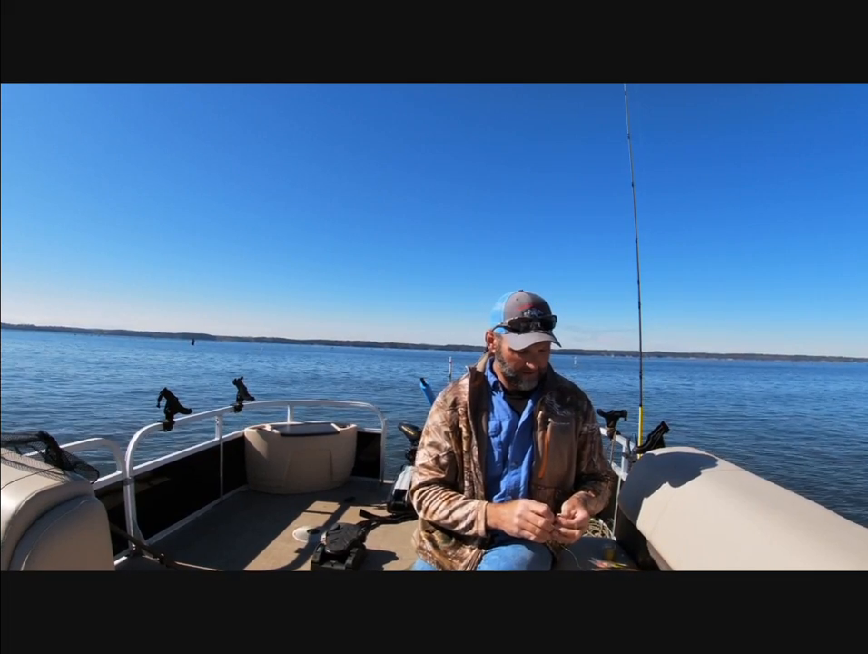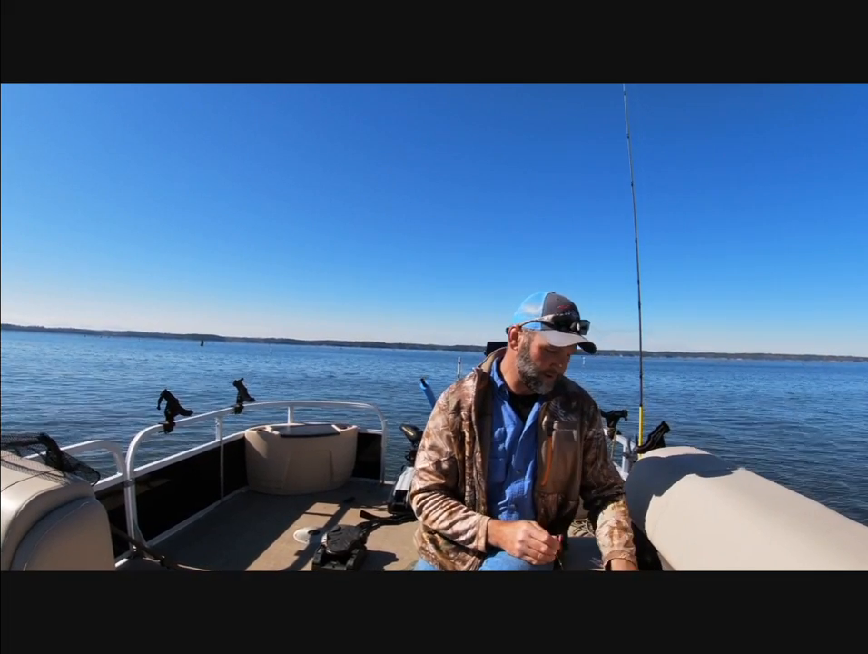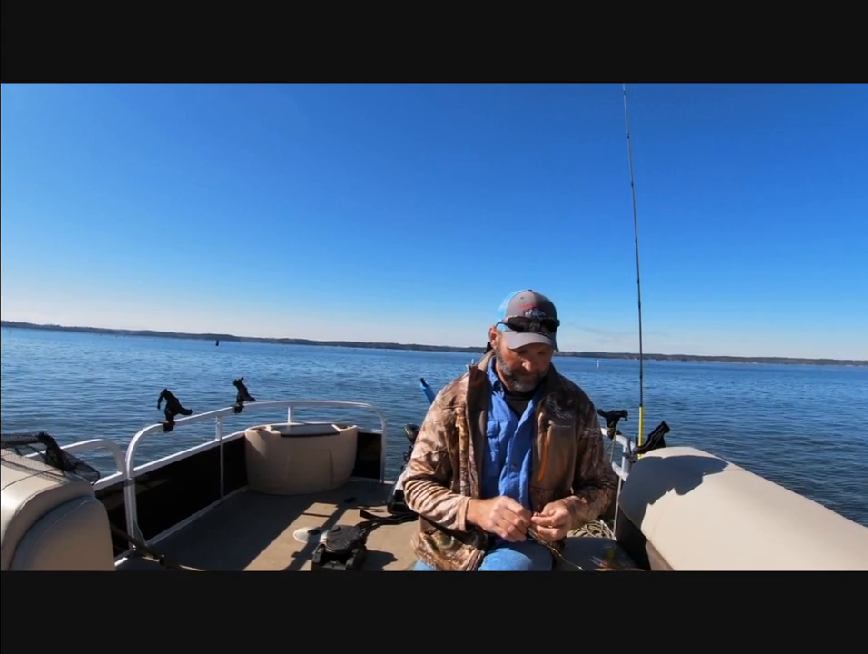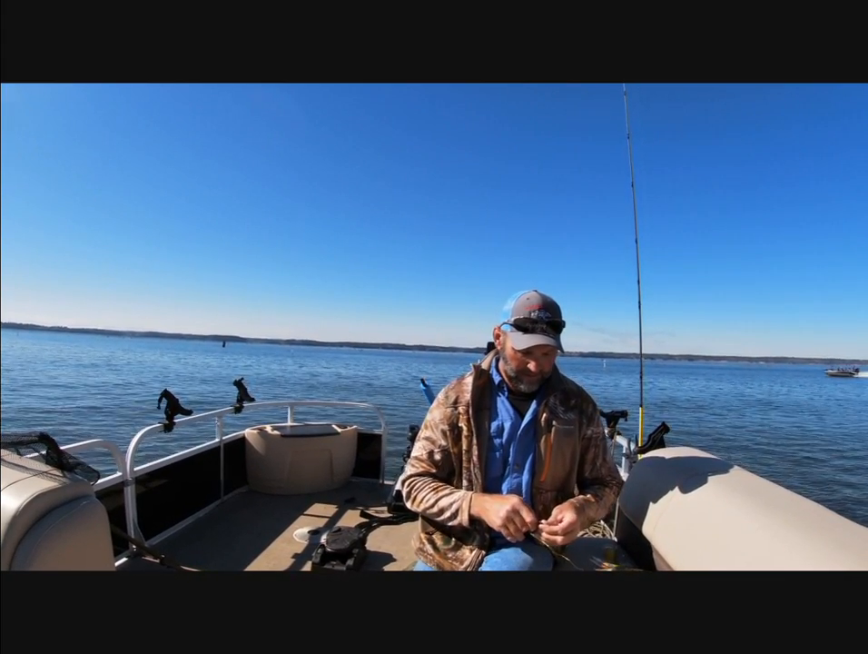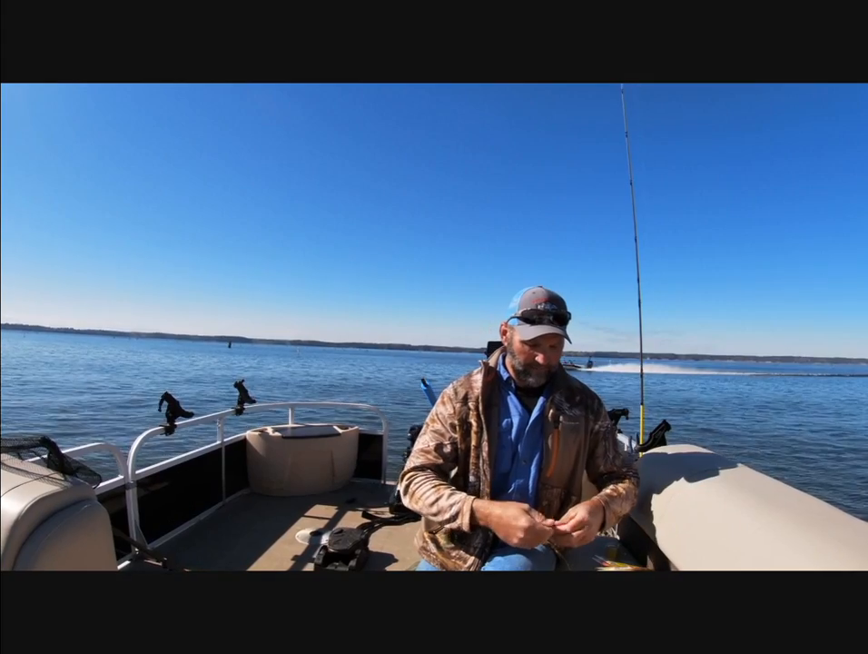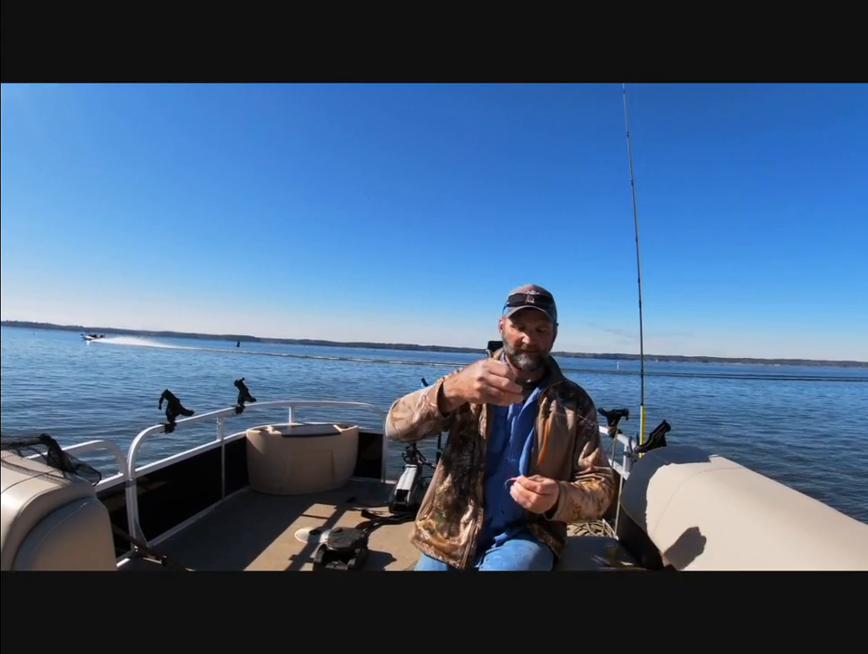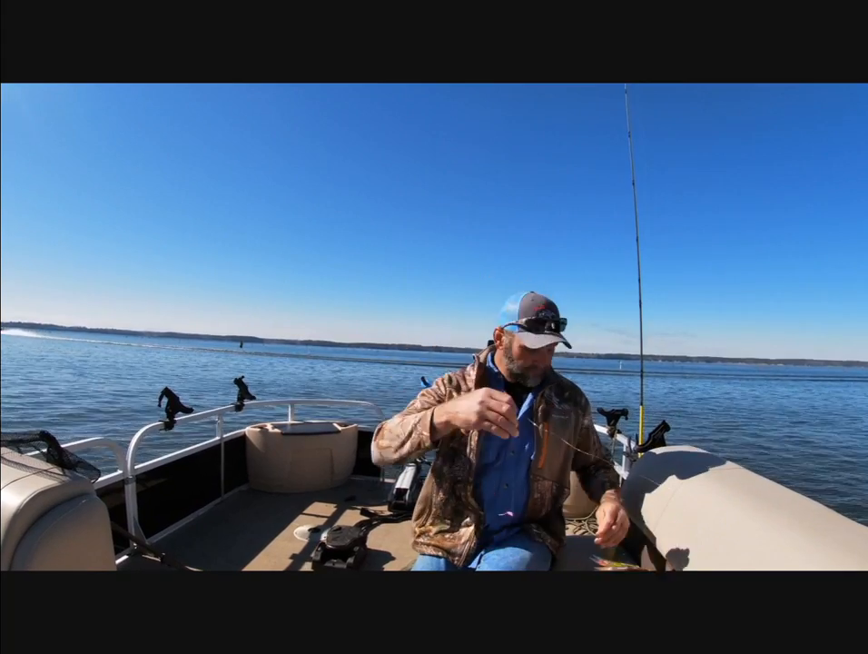All right, what I got here is another Bobby Garden baby shad. It's called a black gum. A little darker, got a black back, pink belly. Hit that one there.